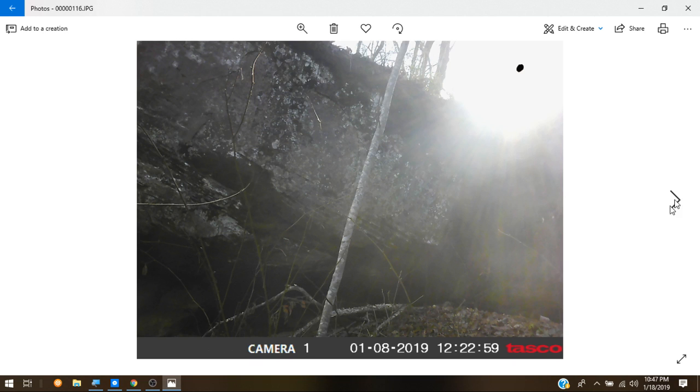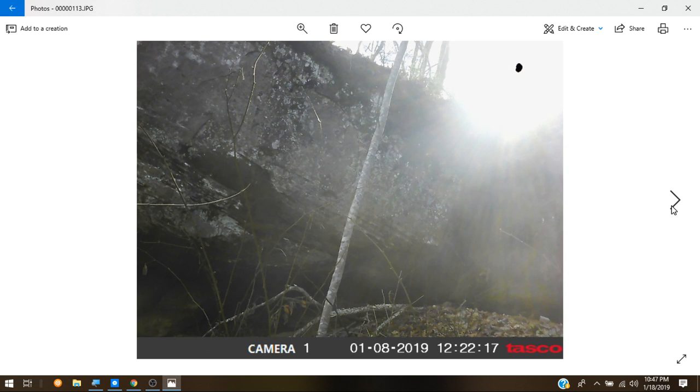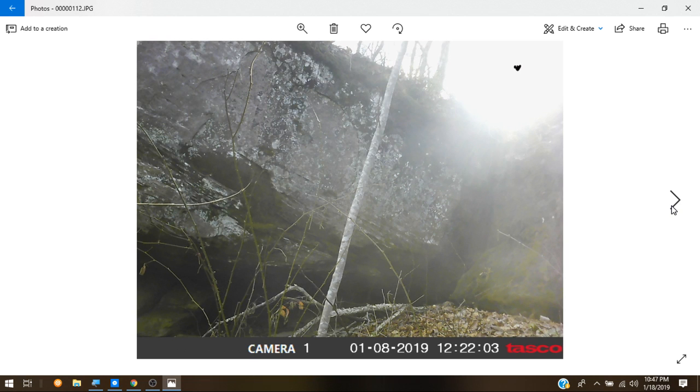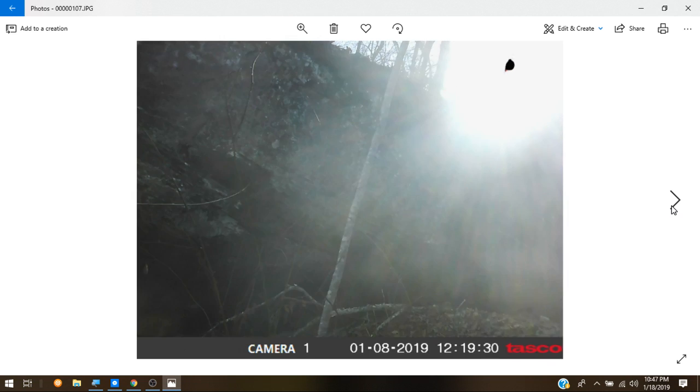Again, I'm not sure what's tripping it. It could be anything over here, but the only thing I see moving is these few leaves right there. But I kind of got disgusted with it and quit looking at them. But I did get another video for one of the cameras that I put up, and I'll show you the results from it here in a second.